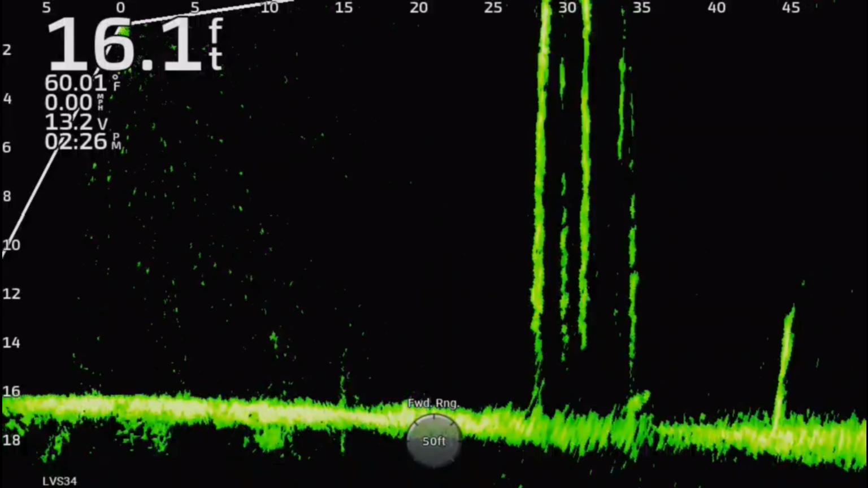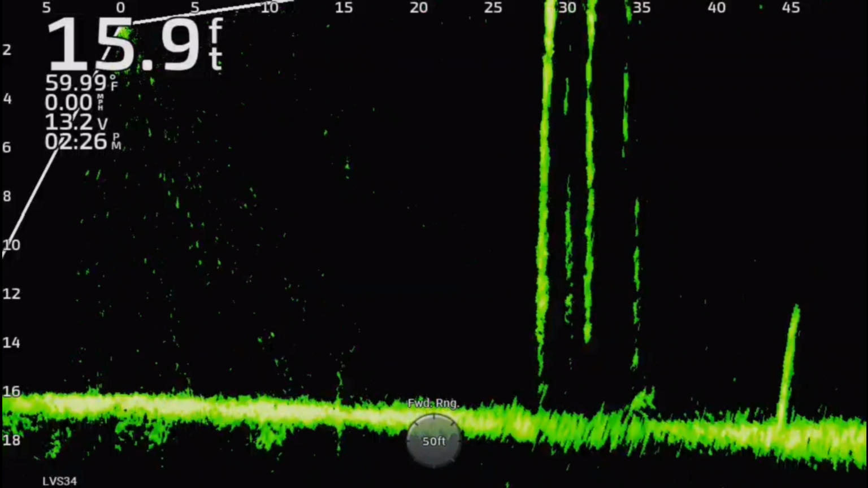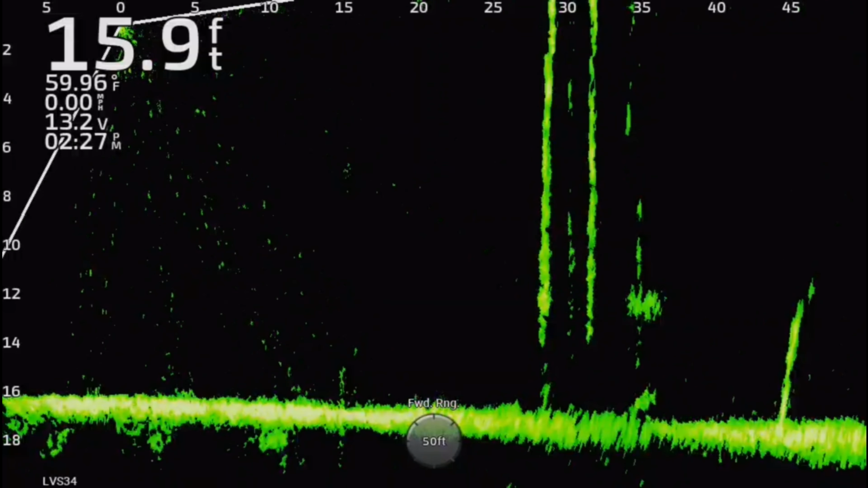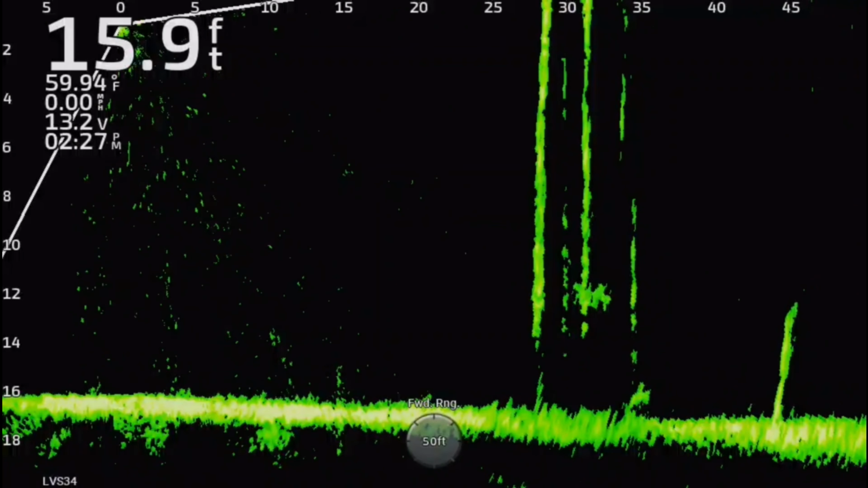I did catch a lot more smaller fish. Like I said, I figured out what I was doing wrong, or what I wasn't doing, to find them. And I started targeting those fish that were lower in the water column. And I wound up loading the ice chest down with a bunch of small fish too.